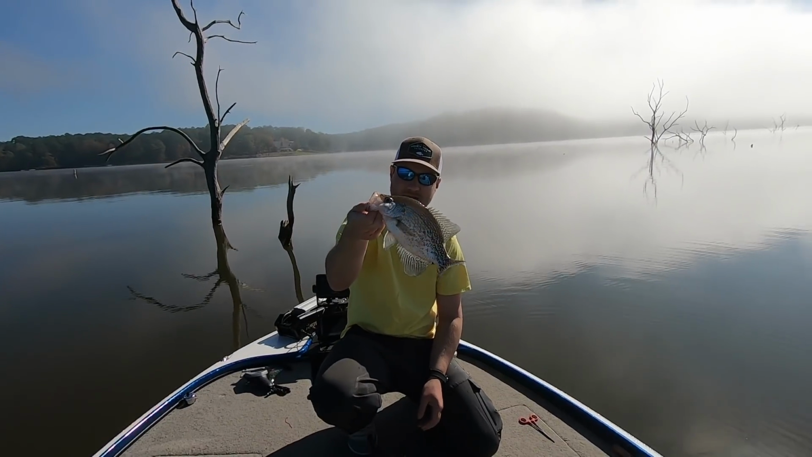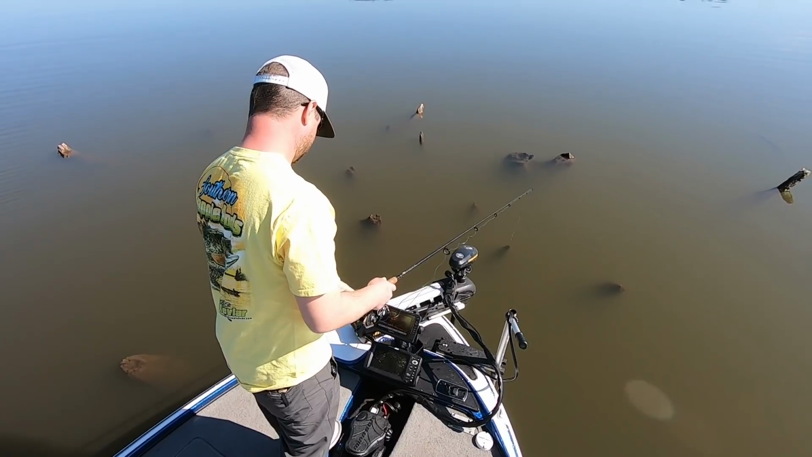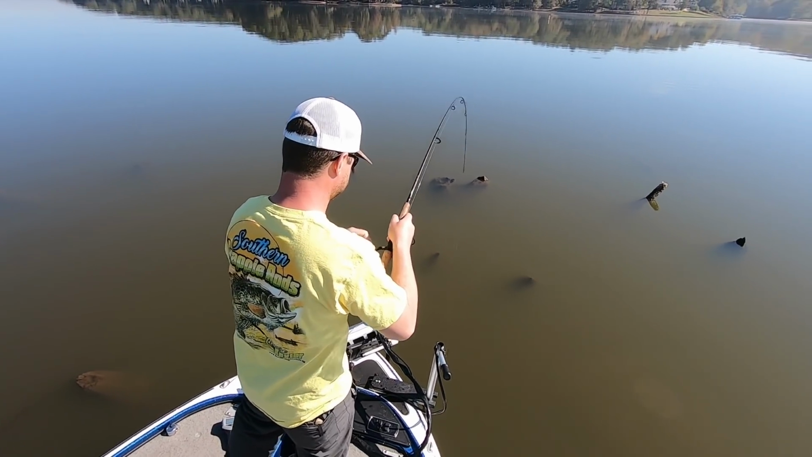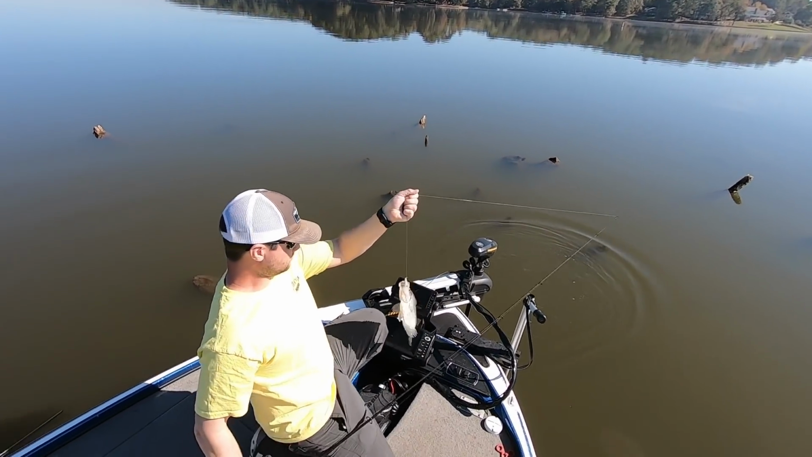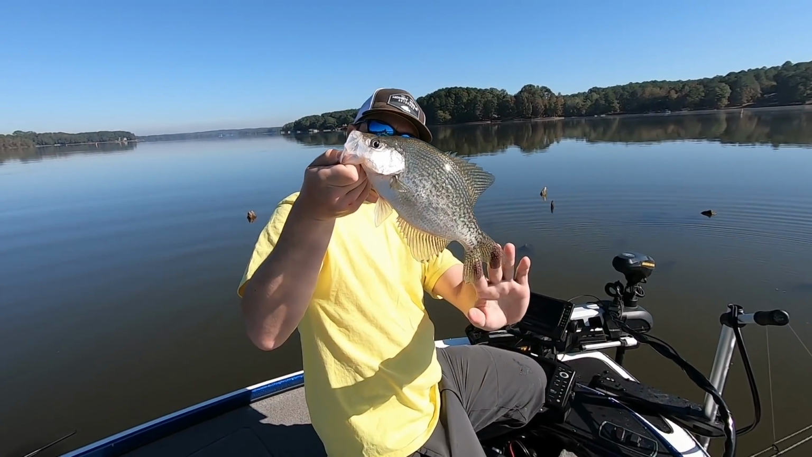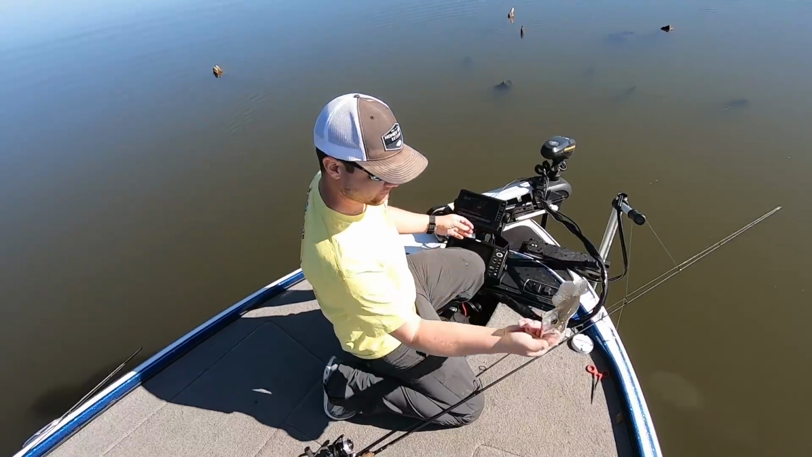We're gonna call him a good one. Oh yeah. You gotta play with them a couple times to catch them. Looks like they're gonna stay here this time. They get beat up in that timber, chasing bait and shad and running from gar and stuff. It's a good one. Let him go.